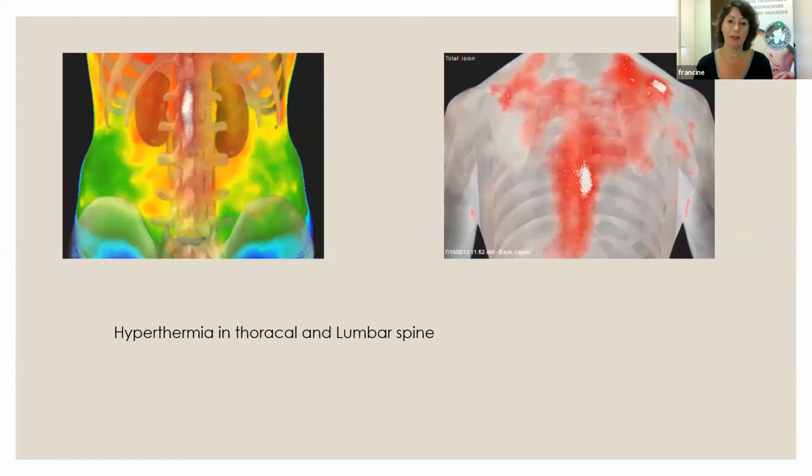Also here on the thoracic spine and the lumbar spine, you see these inflammations. What you also see here is a bit of anatomy. We don't see that with thermography. These are overlays, which our physicians use, our interpreters. They use this to make a good interpretation of the study that's being made.